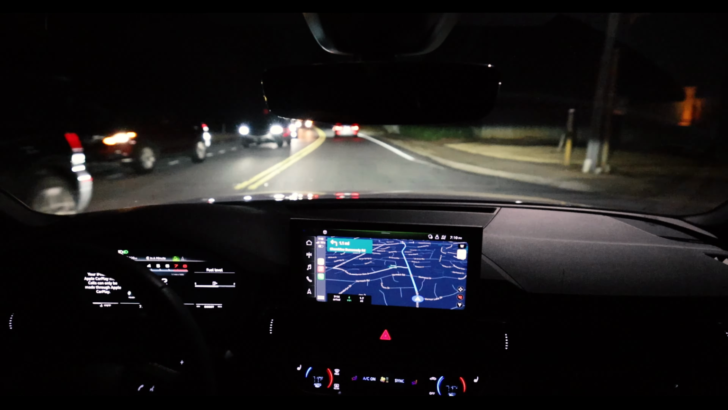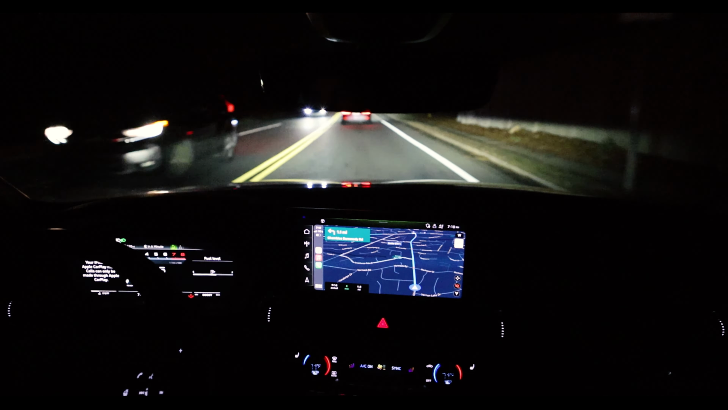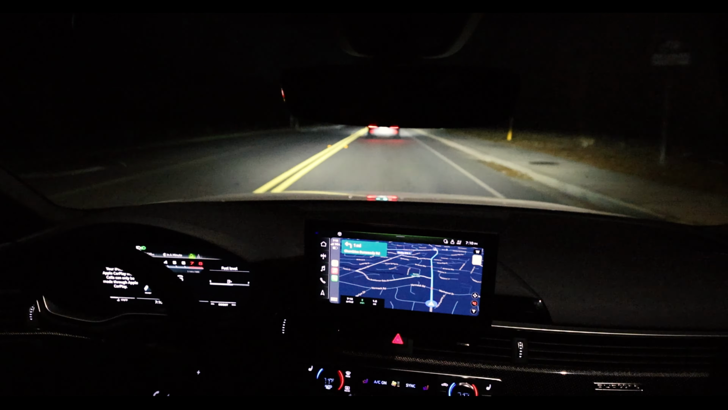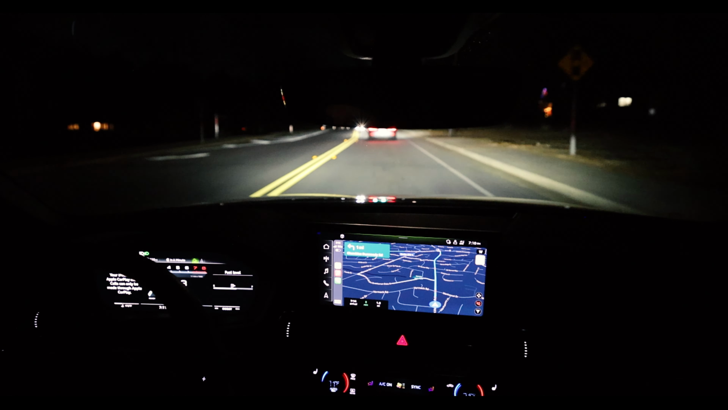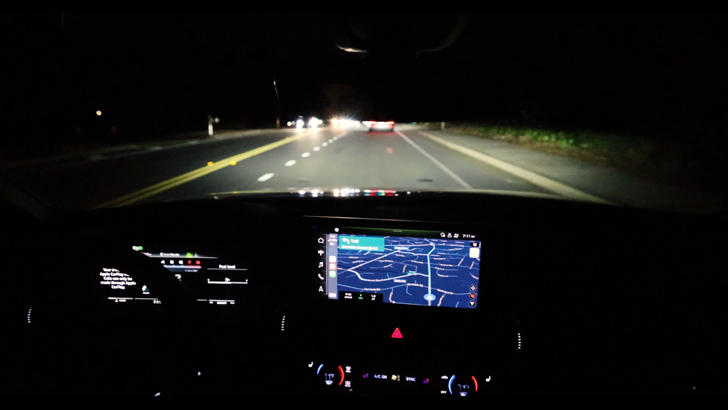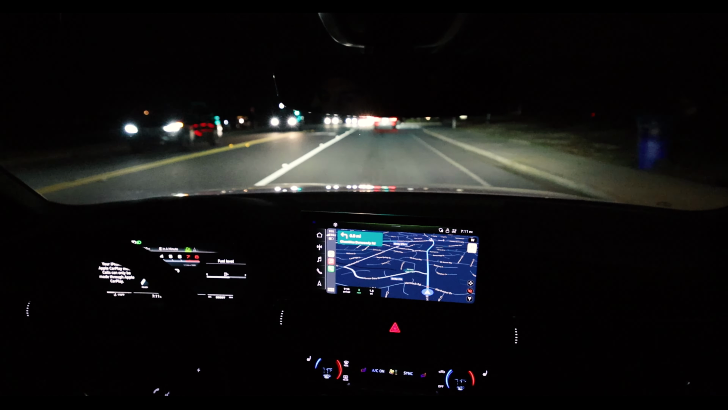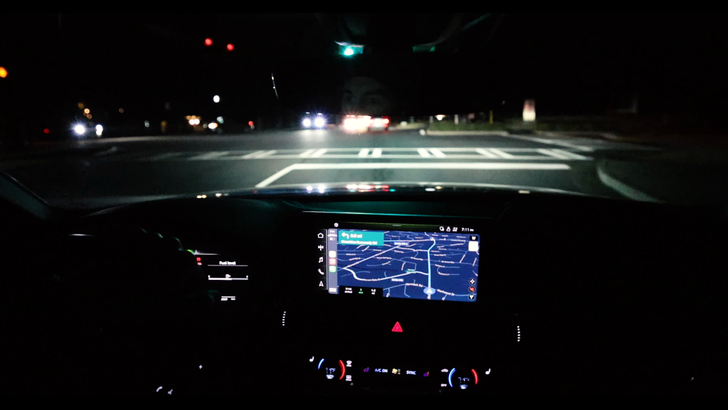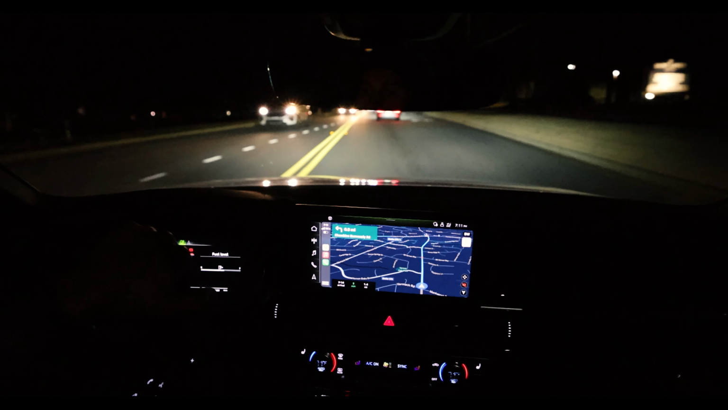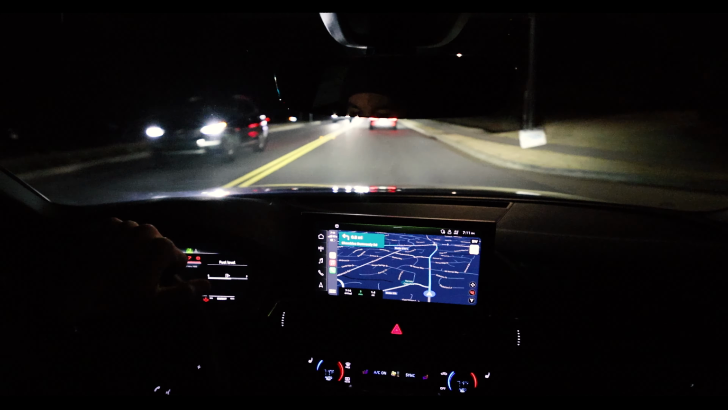Oh, I didn't even realize it has sport. Wow, I just discovered that, I was reading about this on forums and I just remembered to try it, there's like sport individual. I don't understand the difference between sport and dynamic, but my pedal definitely feels more responsive now. Oh, dude, this is like a totally different car now that it's in sport. I don't understand why that's not an option on my drive select.